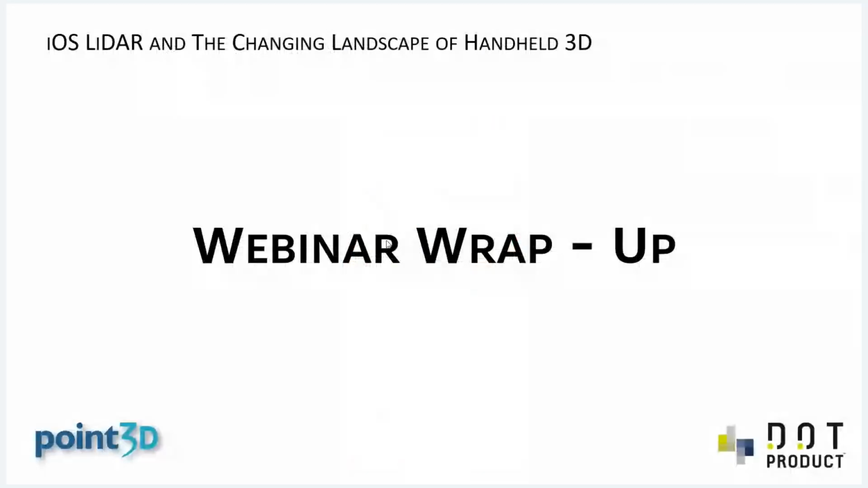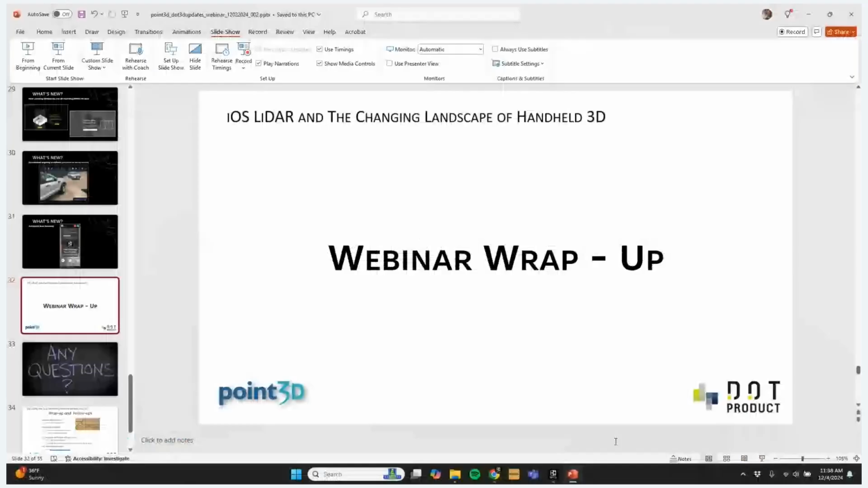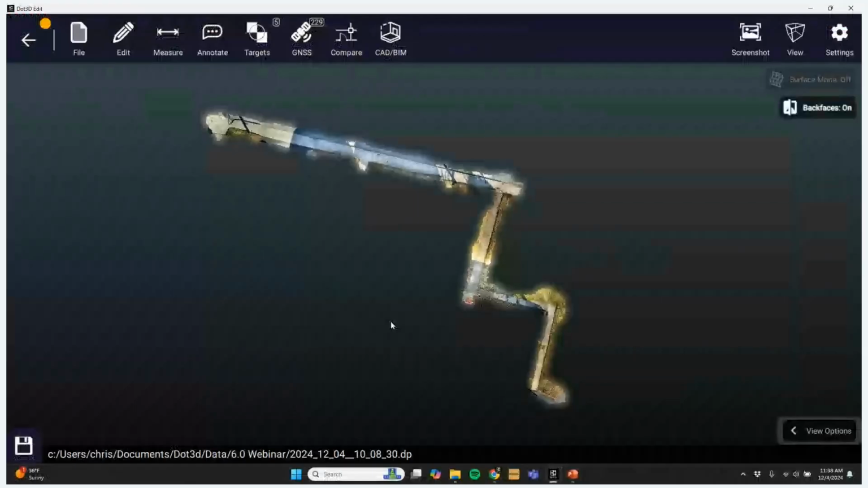So before we switch over to wrap things up and take a lot of the questions that I'm sure have been coming through, I do have a sample scan here loaded up in Dot3D Edit on my desktop, and I'll walk you through some of these features that we just talked about.